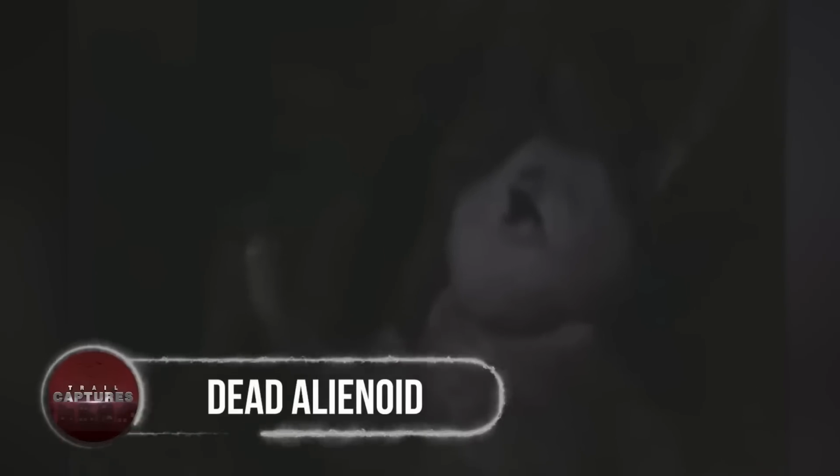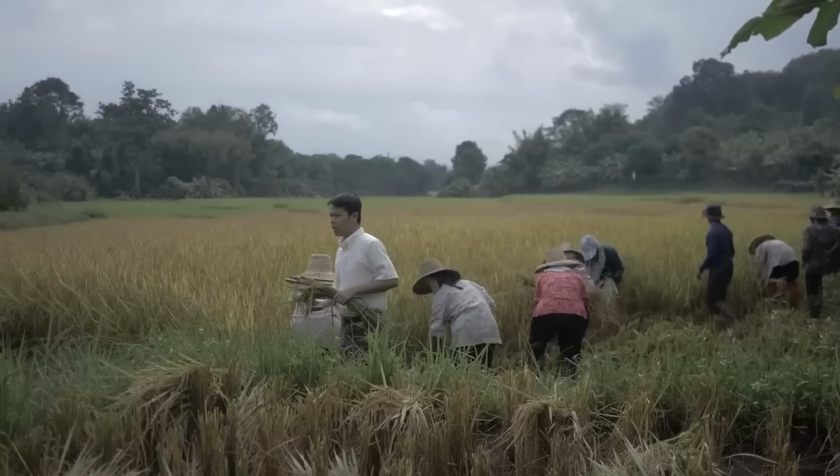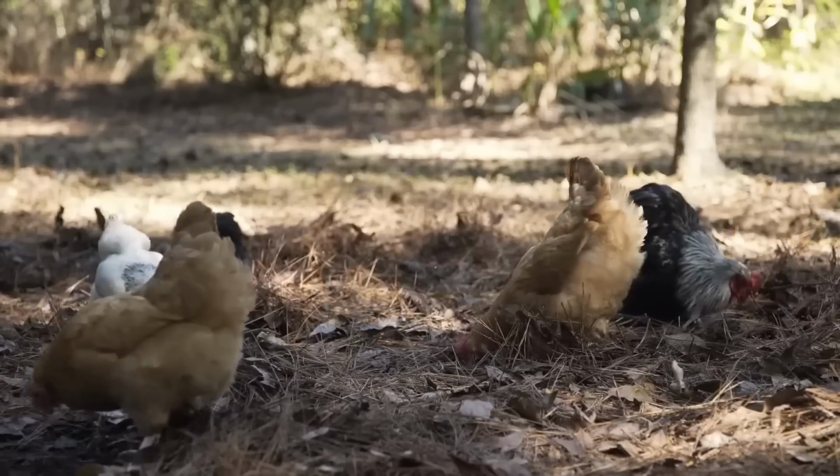Dead alienoid. Alien or not, death surely doesn't spare anyone. Texas farmers who had lost several of their chickens due to numerous animal attacks decided to lay down a bait to draw out the animal.